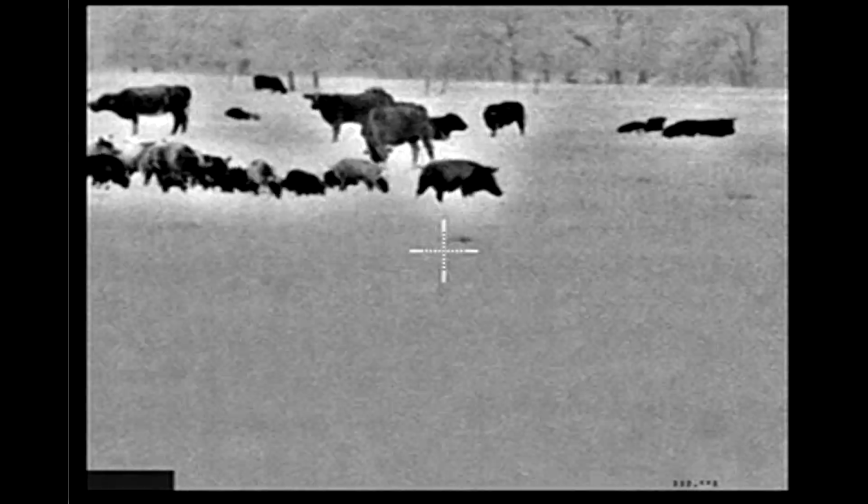Another thing you'll notice here is this is black hot. You'll see several of these hogs look white. They had been laying, they still had the water on them from back in the creek, and it makes them look cooler in the thermal.